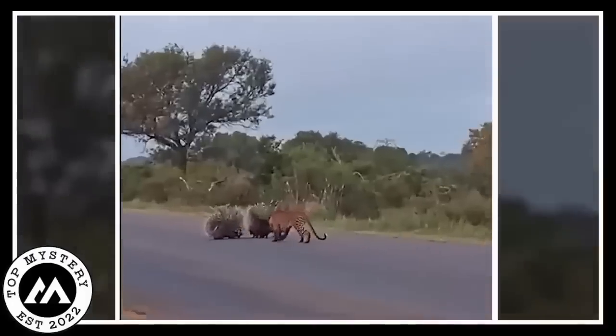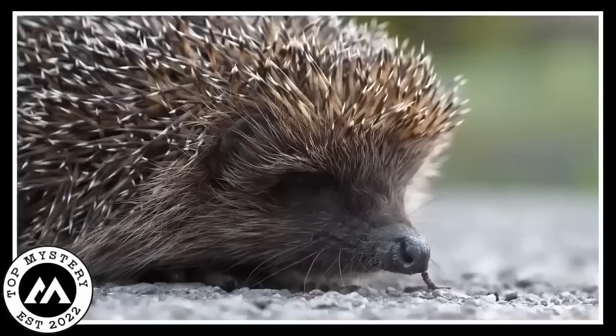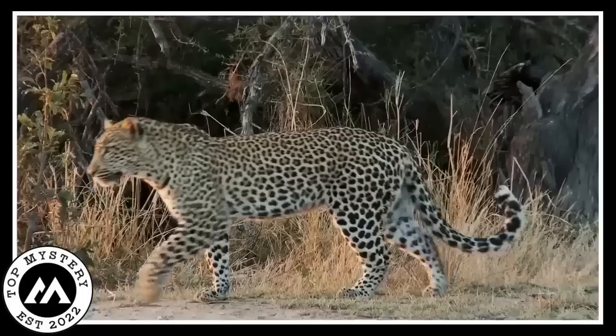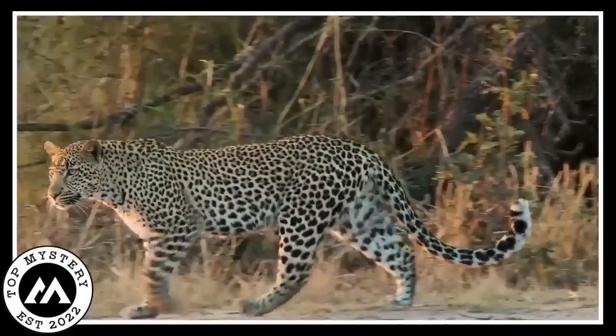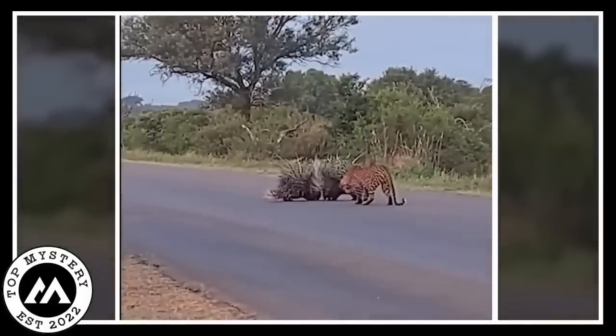Hedgehog protected their babies. Once upon a time, in a spiky world, a hedgehog family faced a big problem. A speedy leopard came strolling down the road where the hedgehogs lived. Uh-oh. The tiny baby hedgehogs were in danger.